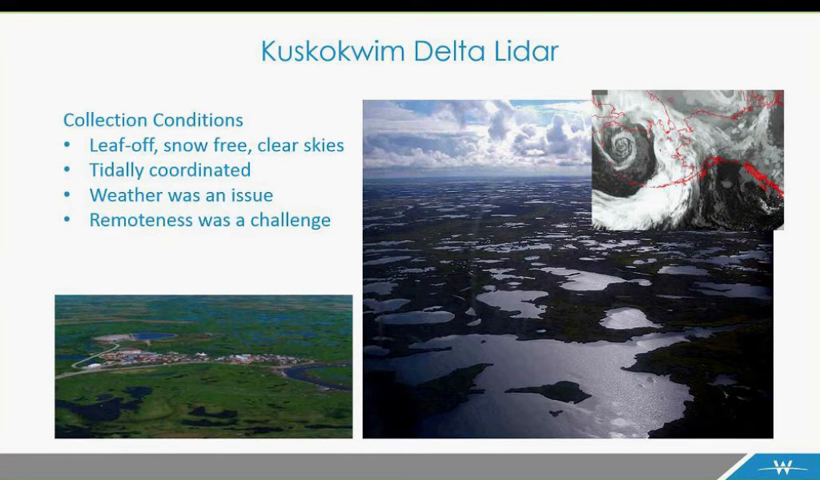So any typical LiDAR collection, you kind of have these parameters that you have to be wary of. Typically leaf off, no snow, rivers within their channels, at or below their normal levels, and then the atmosphere has to be sufficiently clear of clouds and smoke and atmospheric haze. So actually having that proved to be difficult in this area.